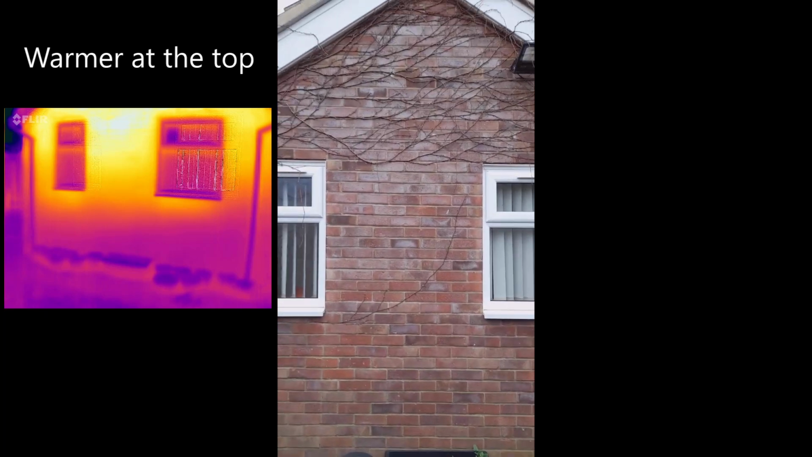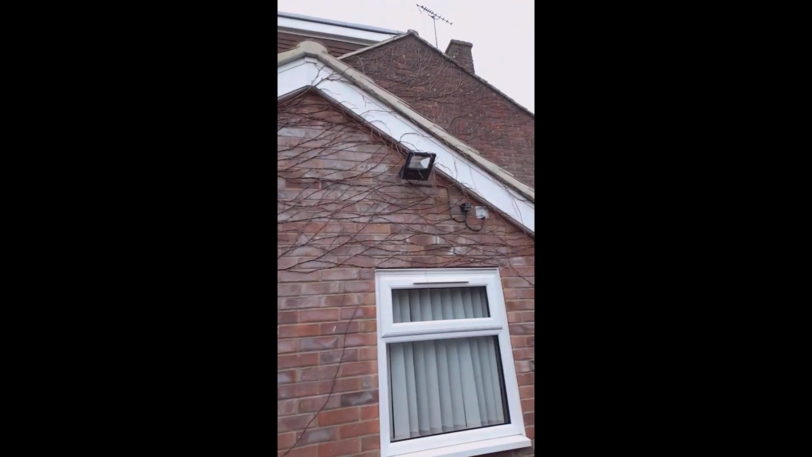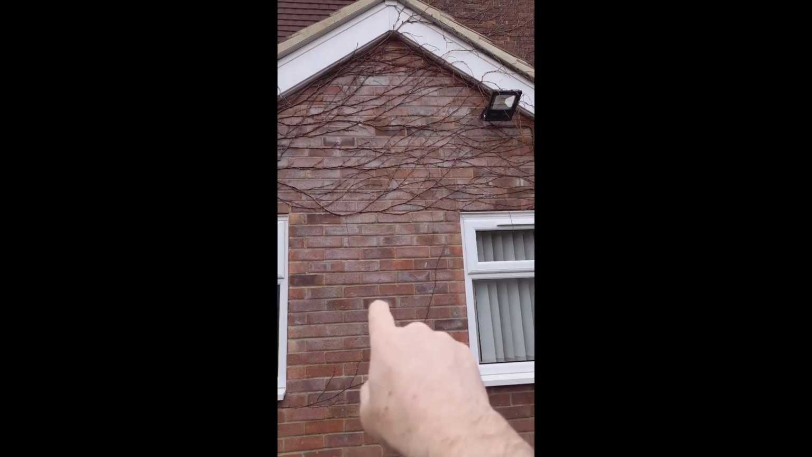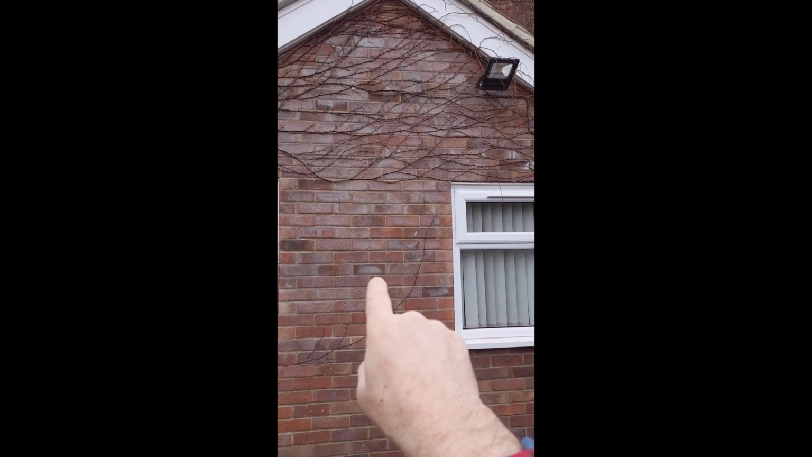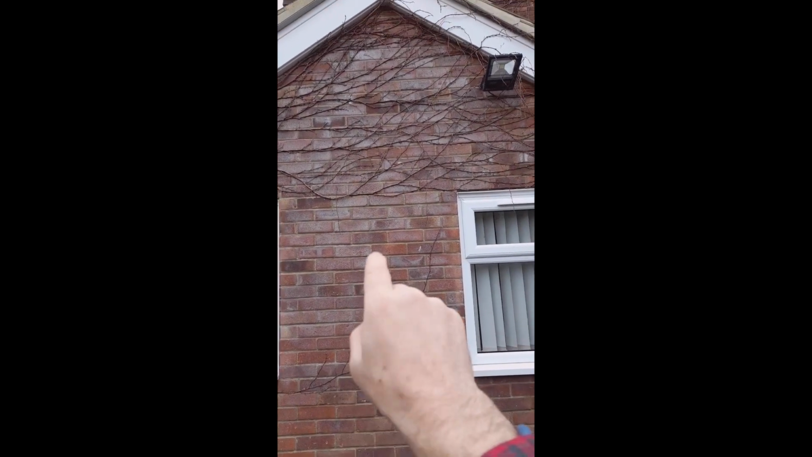They fell out and didn't pay the full amount, and the customer had to take over and do work himself on the inside with the insulation up in the roof, but he had no idea about this. So I'm going to drill in here and do a cavity inspection. This is only 4 years old, so it should have been insulated, but I suspect it's not from the thermal survey. So I'm going to have a look inside here.